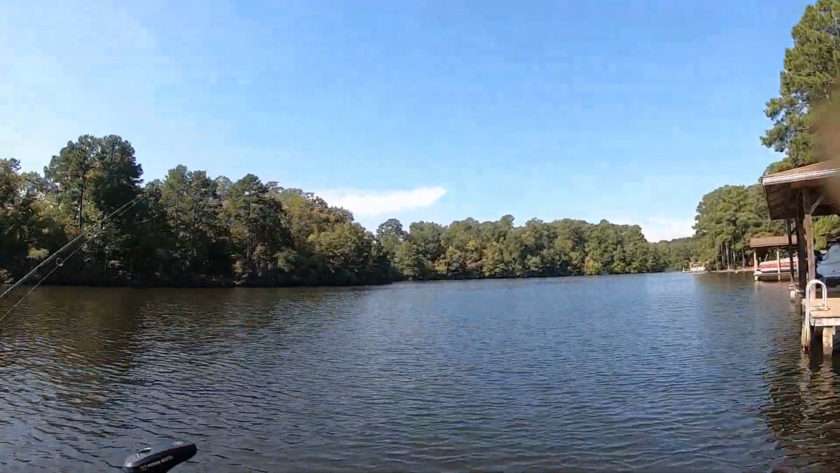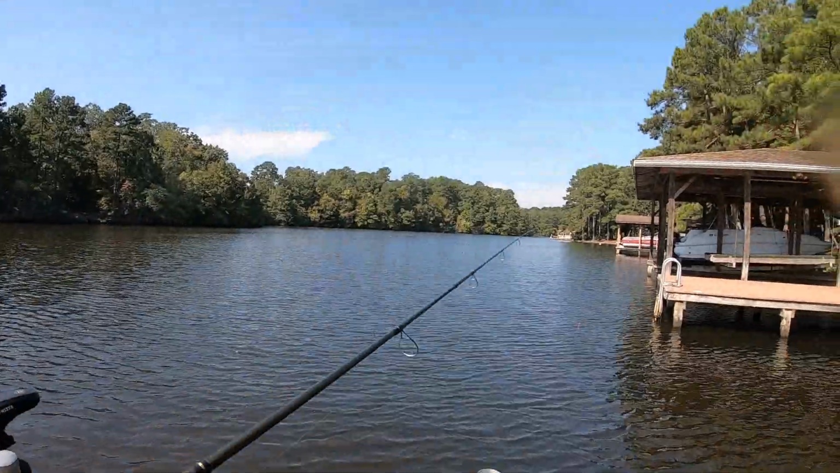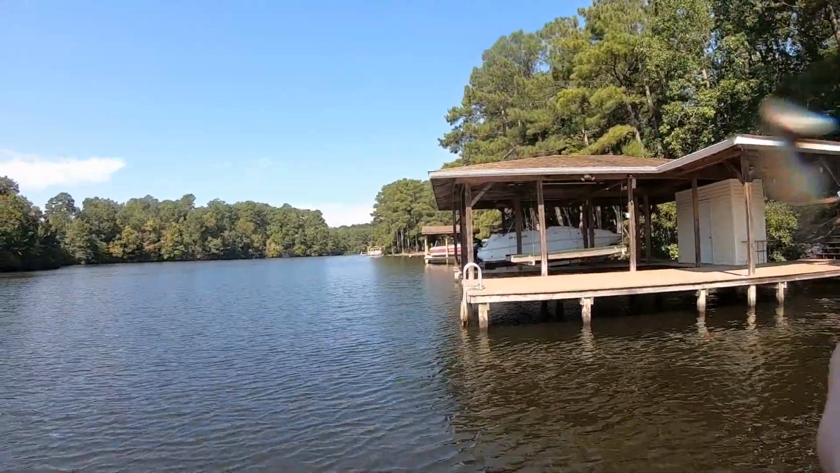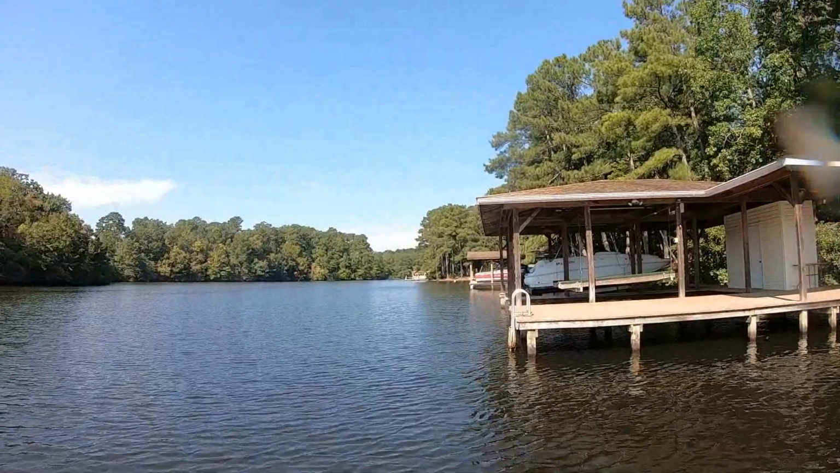Right here, I'm in 22 foot, guys, but this is the channel. I'm on the main channel, the creek channel now. I'm on the main creek channel. You still need to stay close to the main creek channel as they move into the creek.